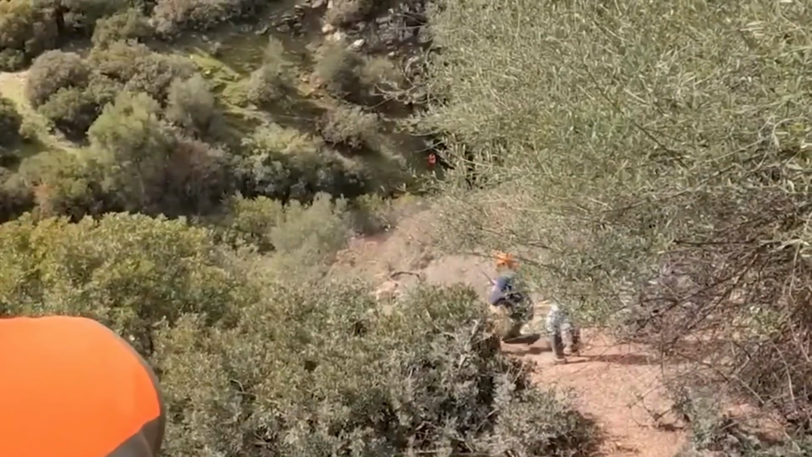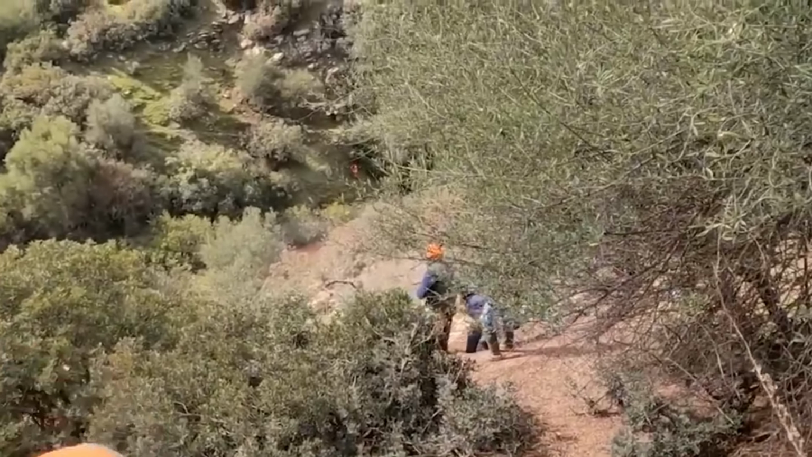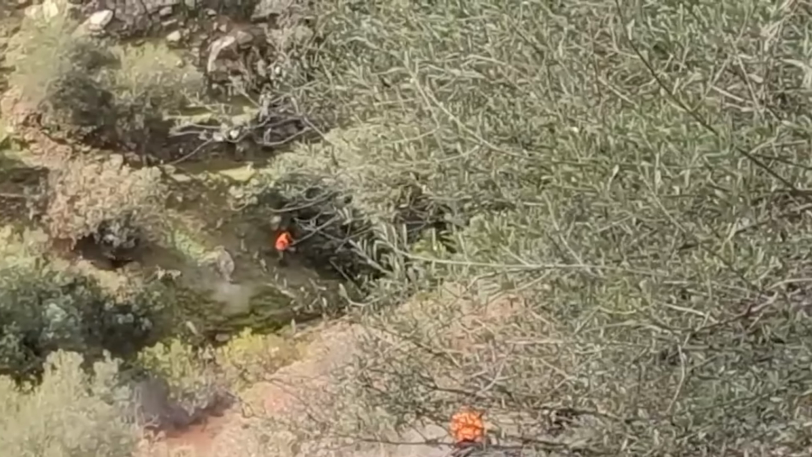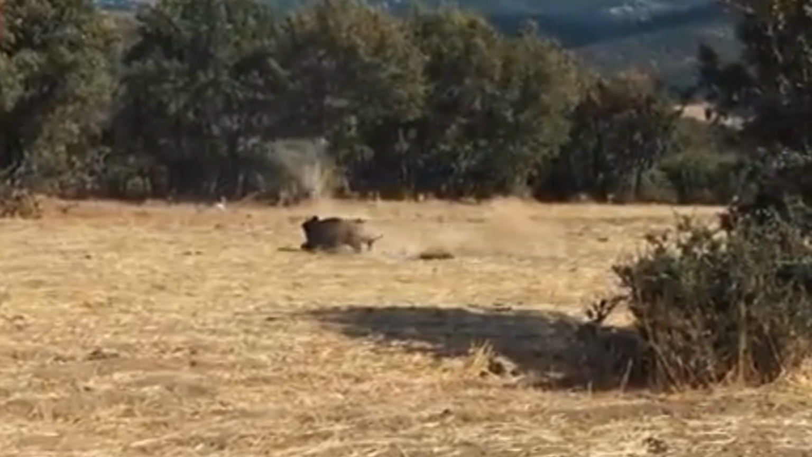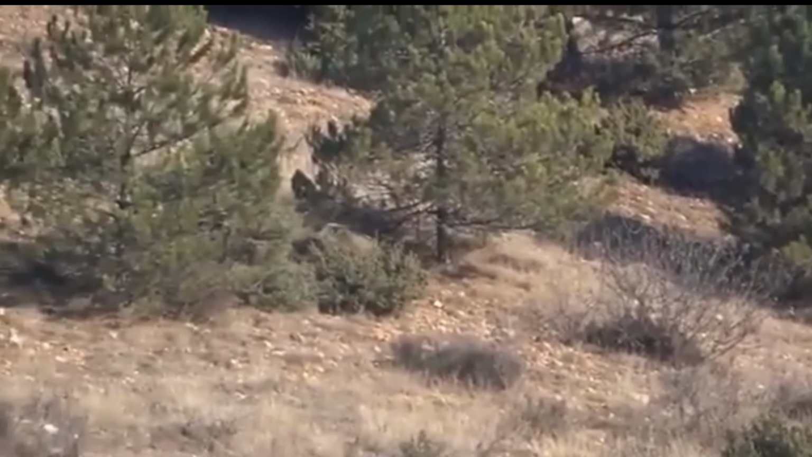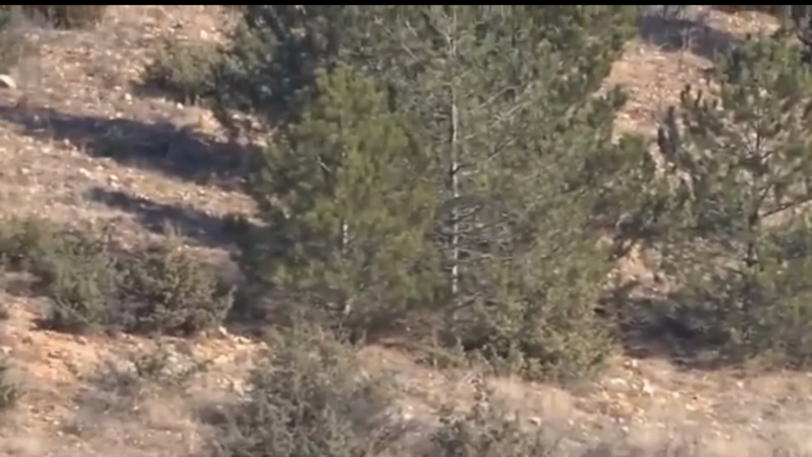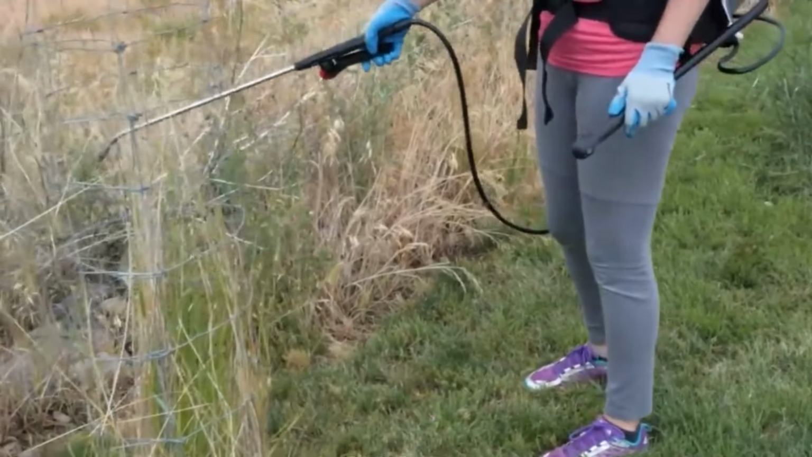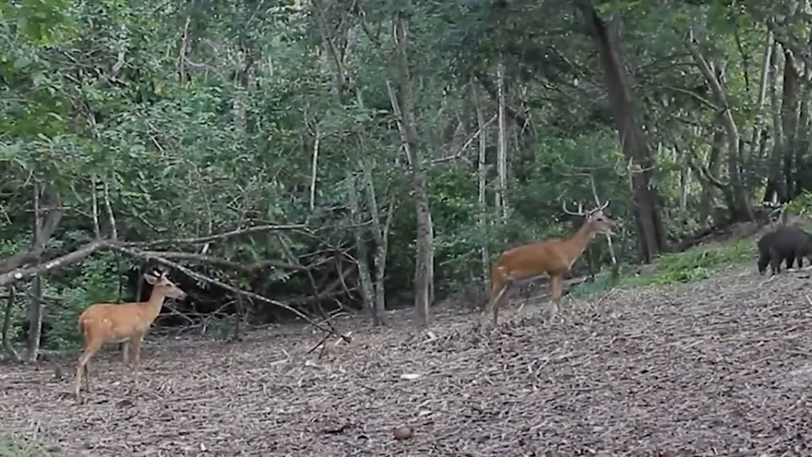These animals are not just prolific, they're adaptable, thriving in dense forests, open fields, and even the edges of small towns. Their intelligence is staggering. Farmers and hunters recount stories of hogs evading traps with ease, learning to avoid bait, and even outsmarting tracking dogs. When cornered, they don't hesitate to charge, their razor-sharp tusks and sheer mass making them a dangerous foe. Encounters with these beasts can turn deadly in an instant, leaving even seasoned outdoorsmen wary.